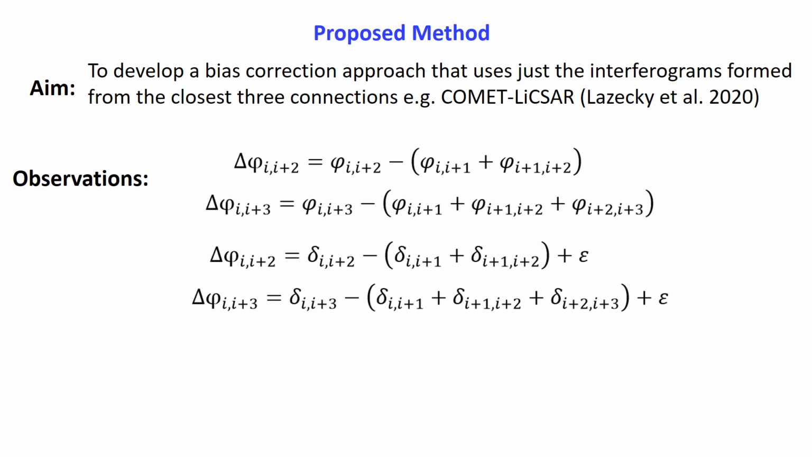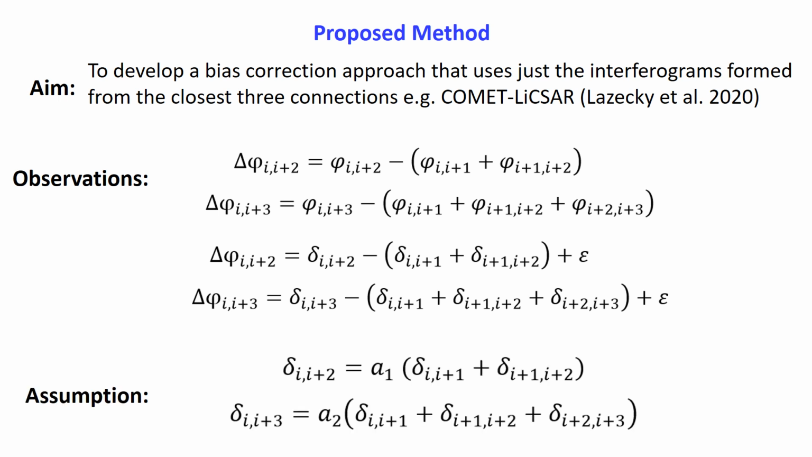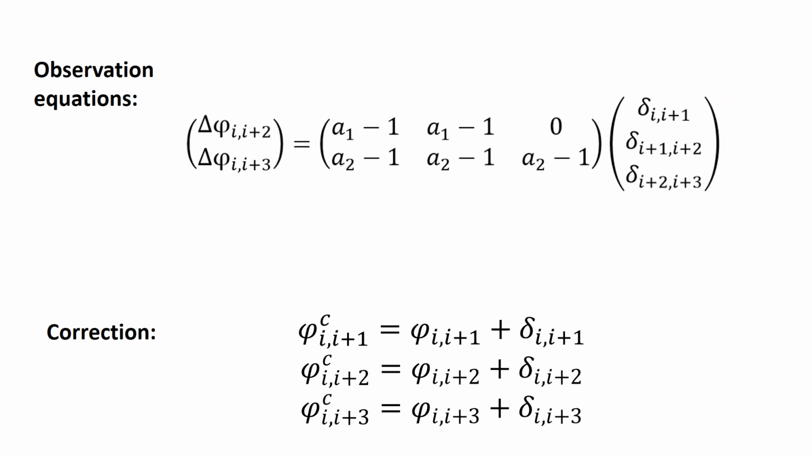So if we write in terms of the phase bias terms, we will end up with these equations, and delta are referring to 6, 12, and 18-day bias terms as the unknown parameters. But this is an underdetermined system of equations. So to solve this underdetermined inverse problem, we introduce an assumption that the bias in an interferogram is linearly related to the sum of the biases in shorter interferograms, which are spanning the same time.